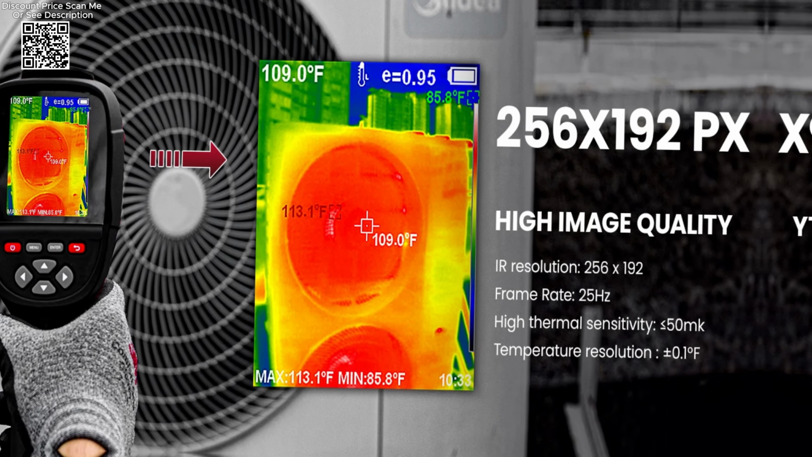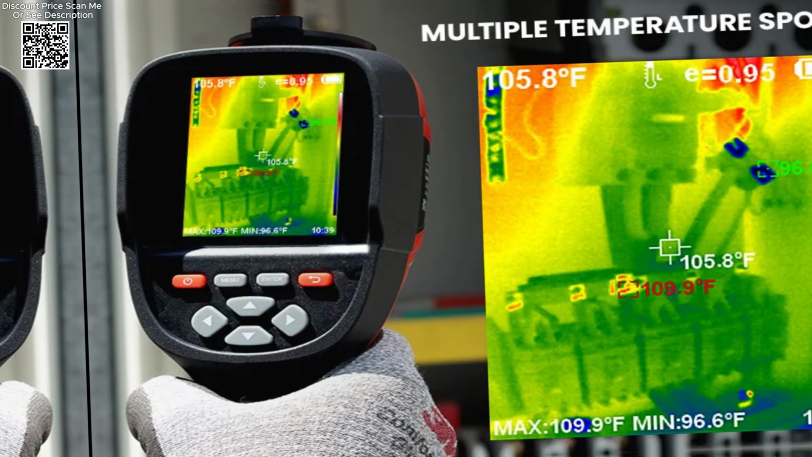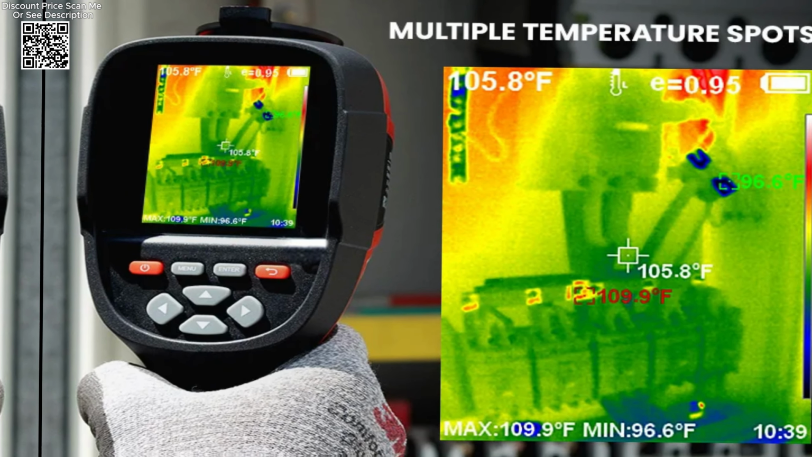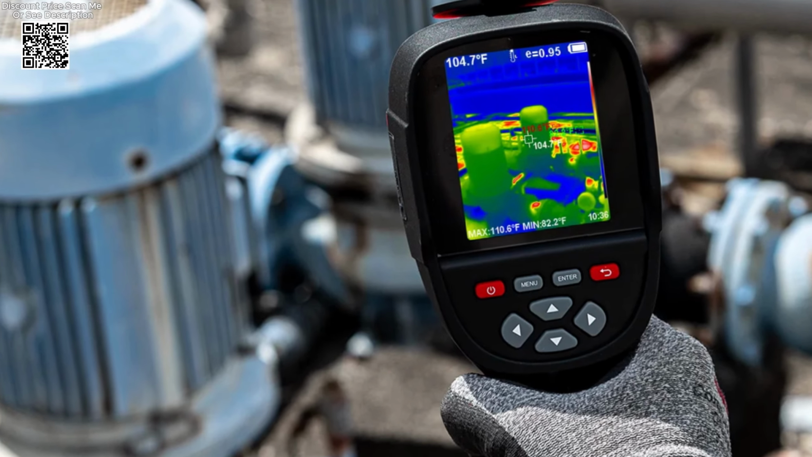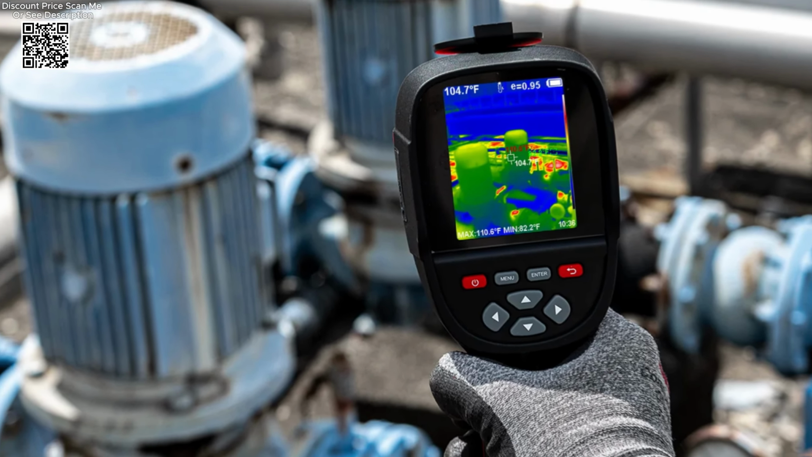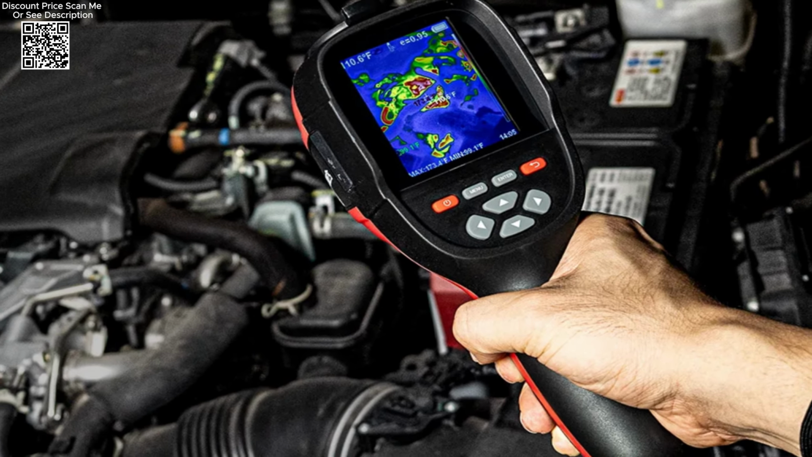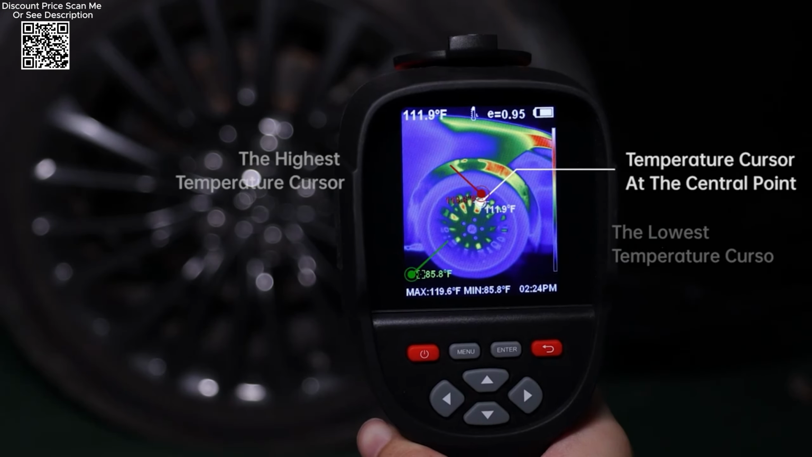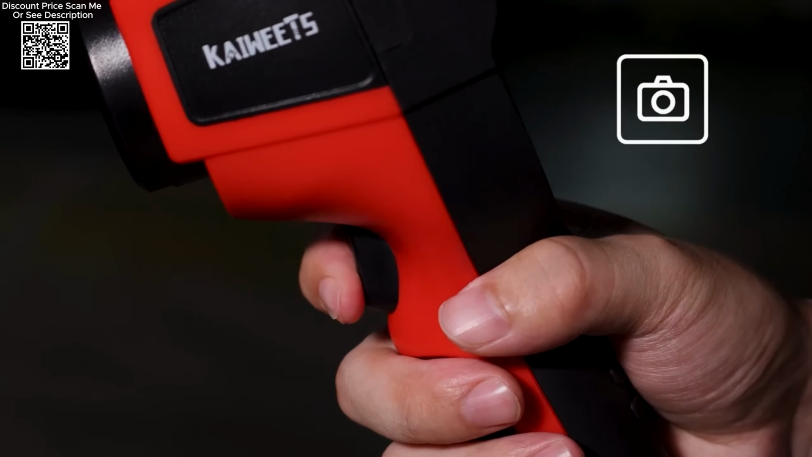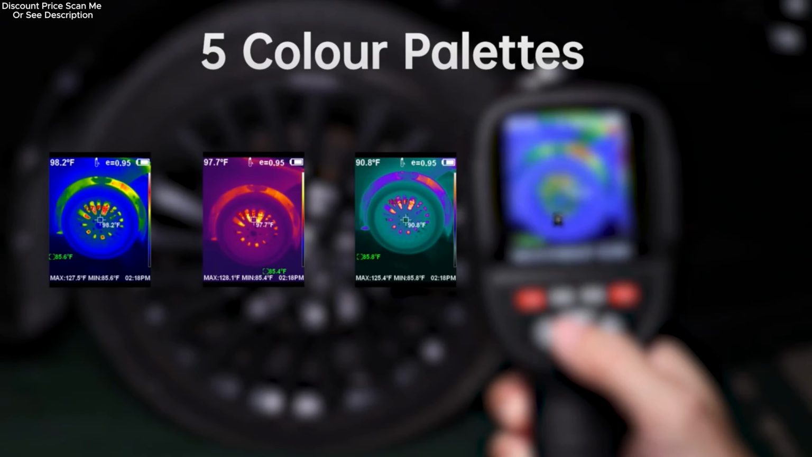The KAIWEETS 256 by 192 Infrared Thermal Imager exemplifies innovation in thermal imaging technology. With its high-resolution capabilities, multifaceted imaging modes, and robust connectivity features, it proves indispensable across various industries, from detecting hidden faults in machinery to enhancing safety protocols in building inspections. Whether used for preventive maintenance, research, or safety assessments, the KAIWEETS Thermal Imager sets a new standard in thermal imaging excellence.